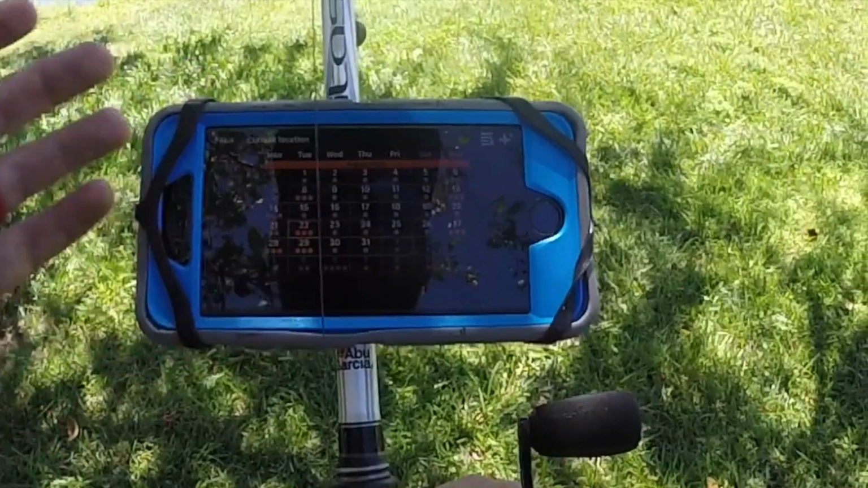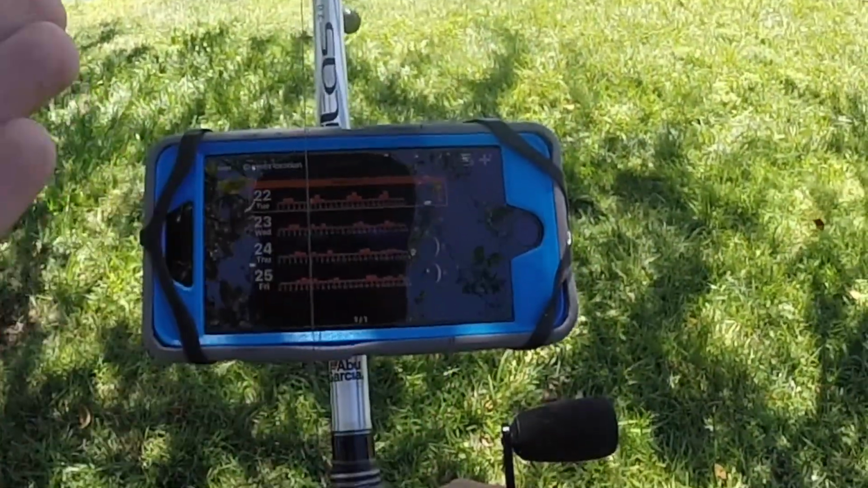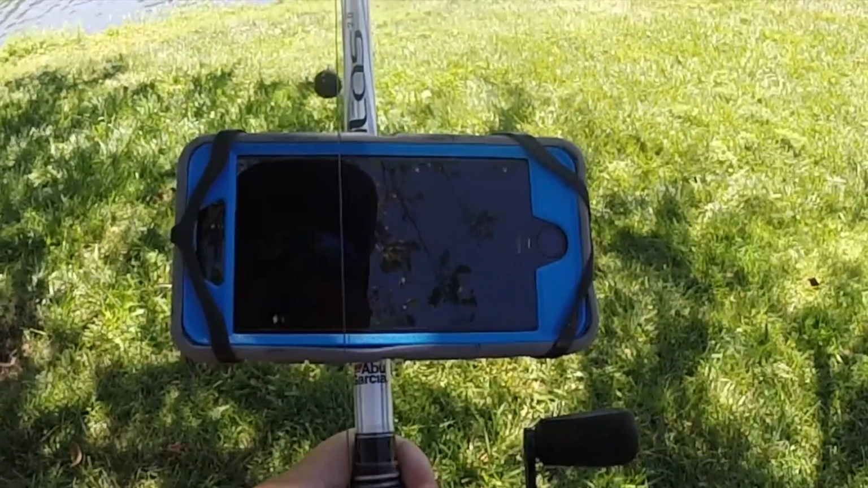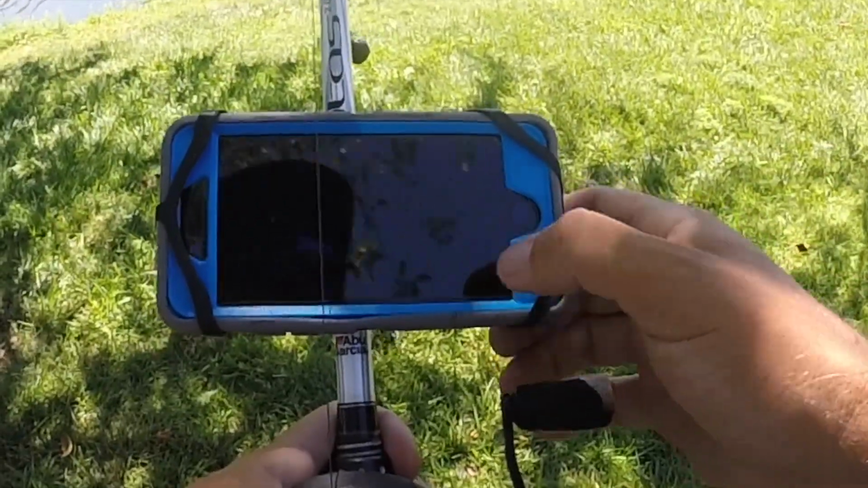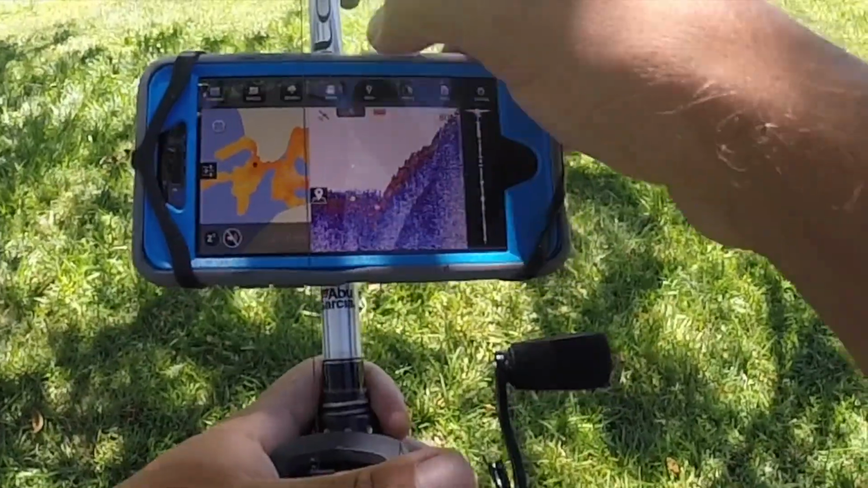You go to your calendar, you can click on whatever your today's date is. Here's today, and it's got the moon phase, so exactly where the moon is, which is just awesome. You can go over here to your camera, take a picture of whatever fish you just caught. That way you know exactly where you caught whatever big fish.